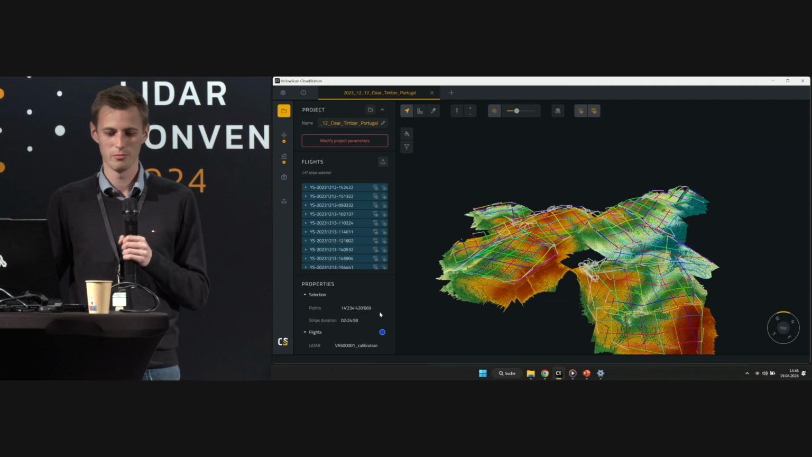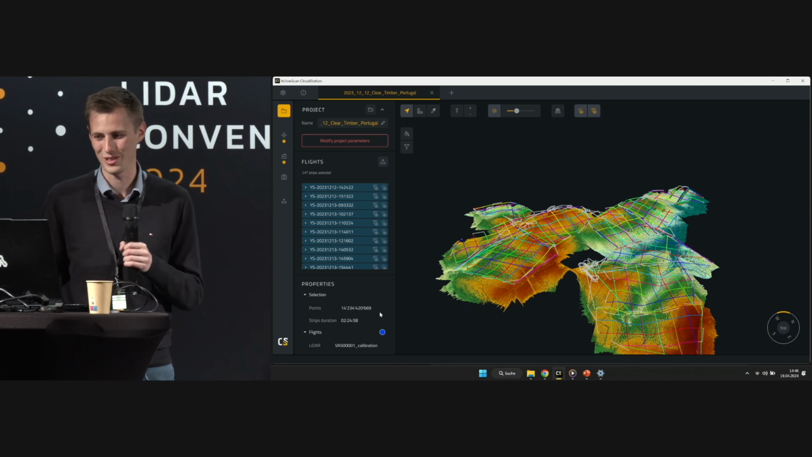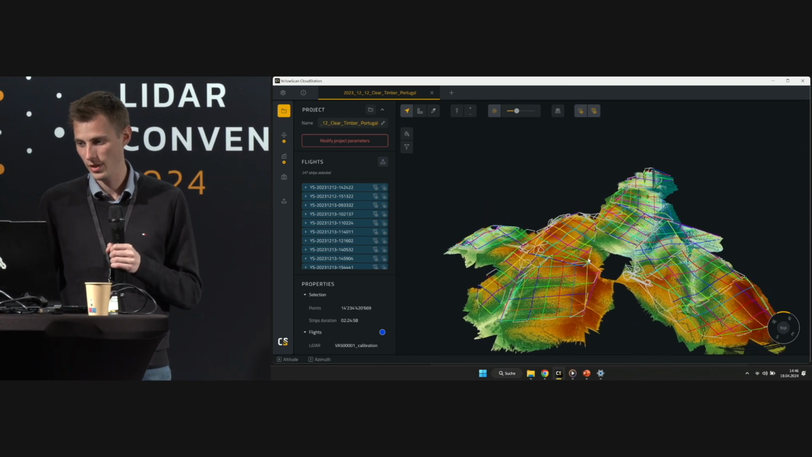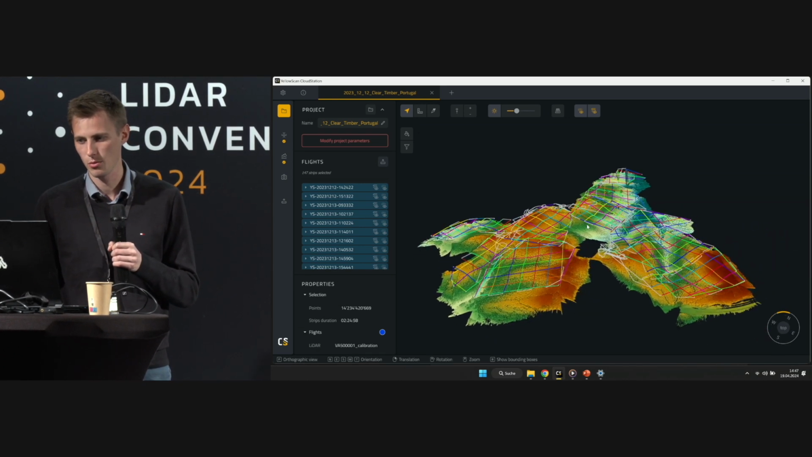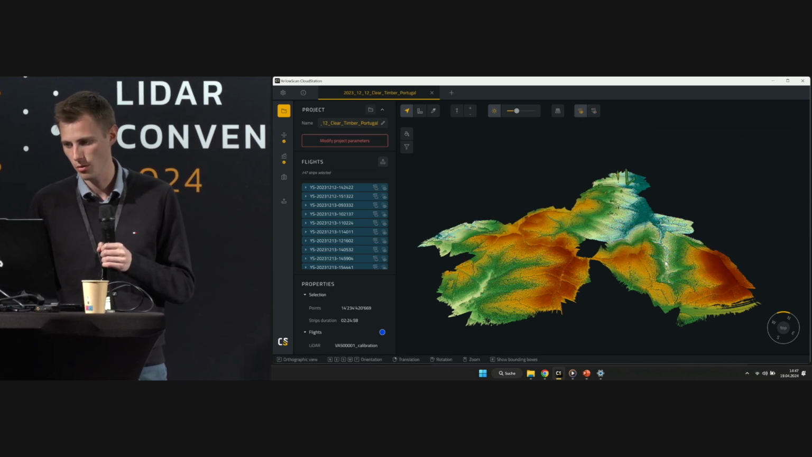So you have to make sure that you have enough storage, as I mentioned. If there are questions about the point cloud, please feel free to ask anything you want. But I would start to zoom in a little bit and show you the point cloud.